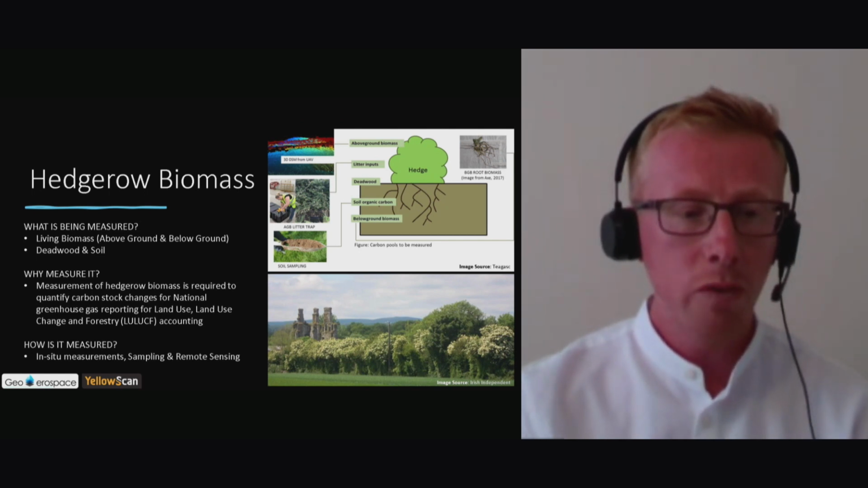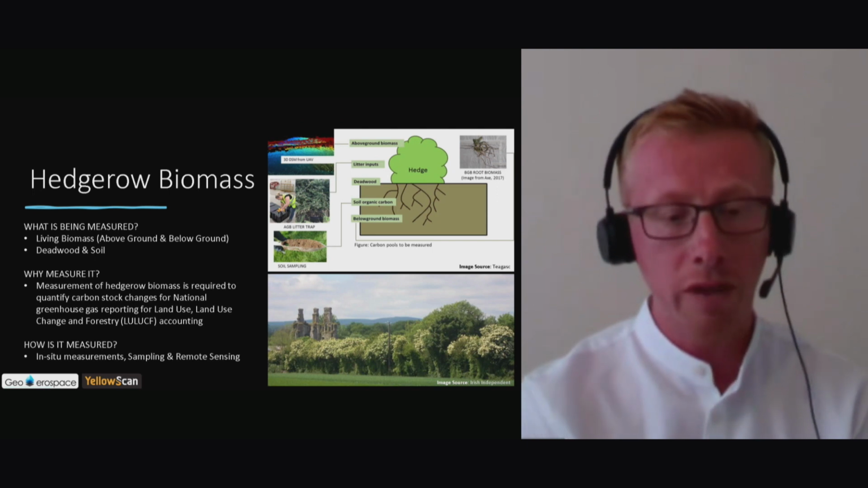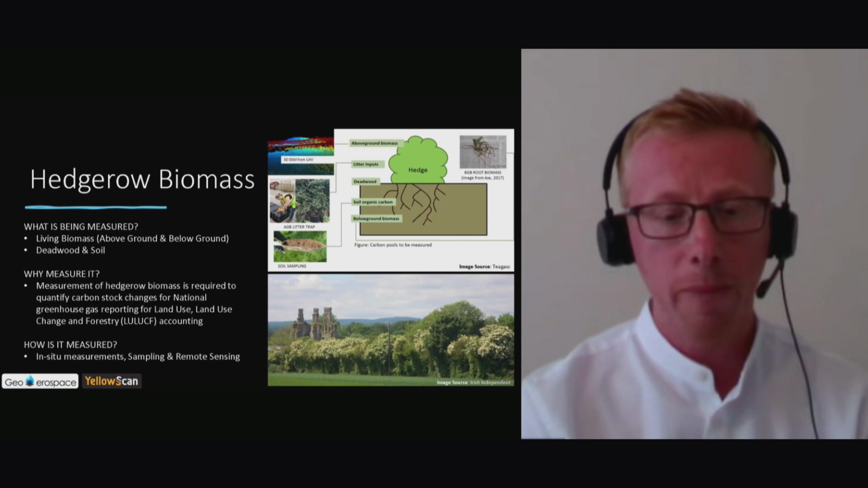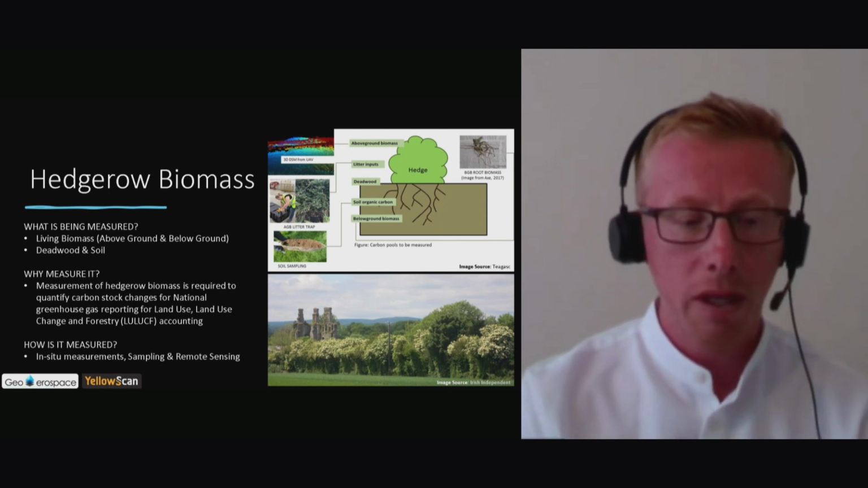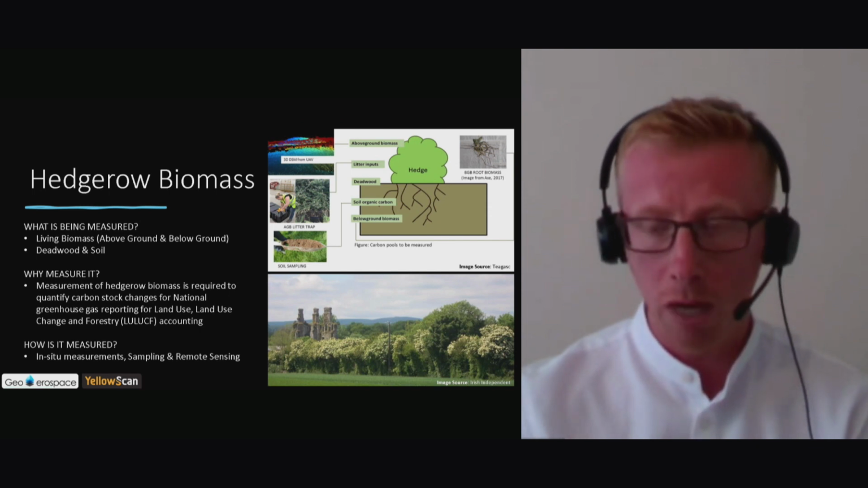And why do we measure it? It's important to quantify carbon stock changes for national greenhouse gas reporting, land use change, and forestry accounting. As I said, it's measured by in situ measurements, soil sampling, and now remote sensing.